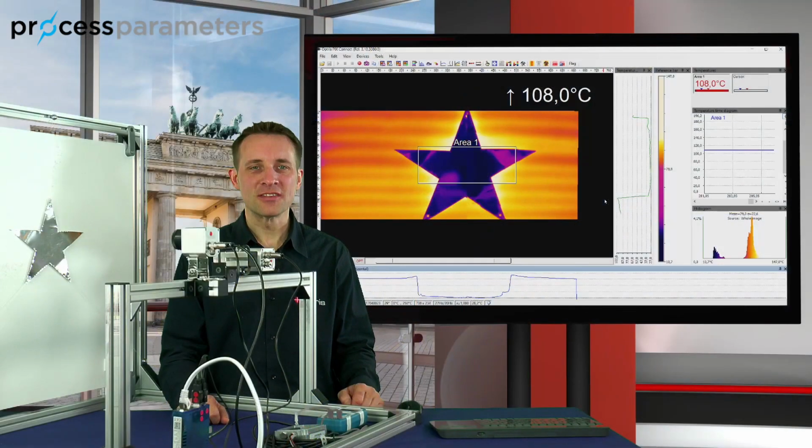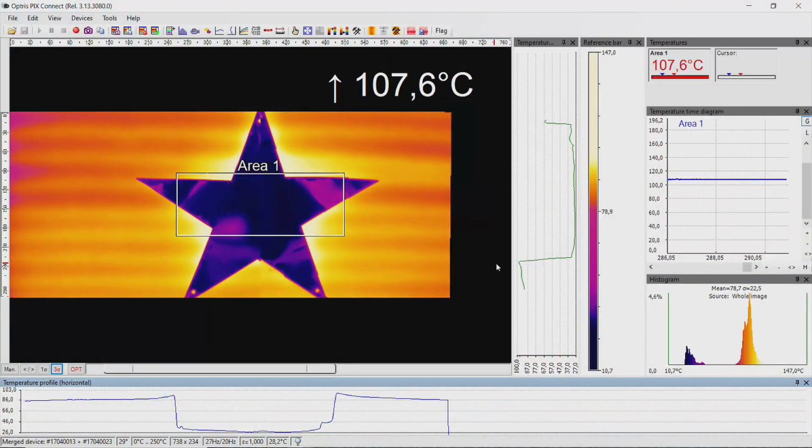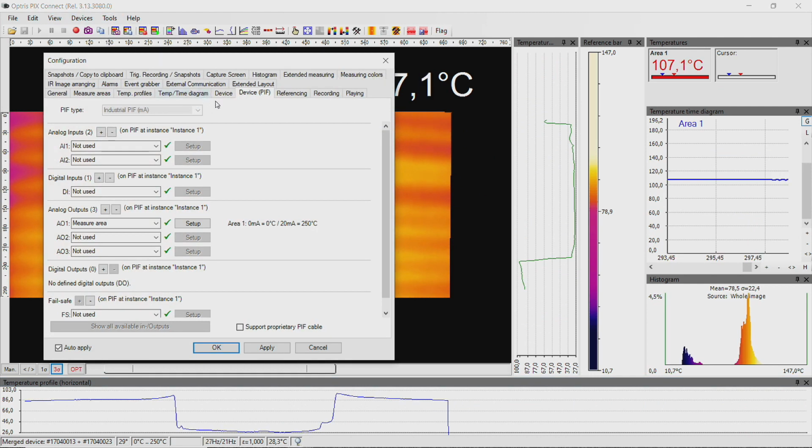Now let's have a look at the settings in the PixConnect software. Go to the menu Tools, Configuration, and go to the tab Device PIF. As you can see, the PIF is used by instance 1, which is the master instance. To forward the temperature signal to the analog output, go to the analog output and choose the menu point measure area. Click on OK.